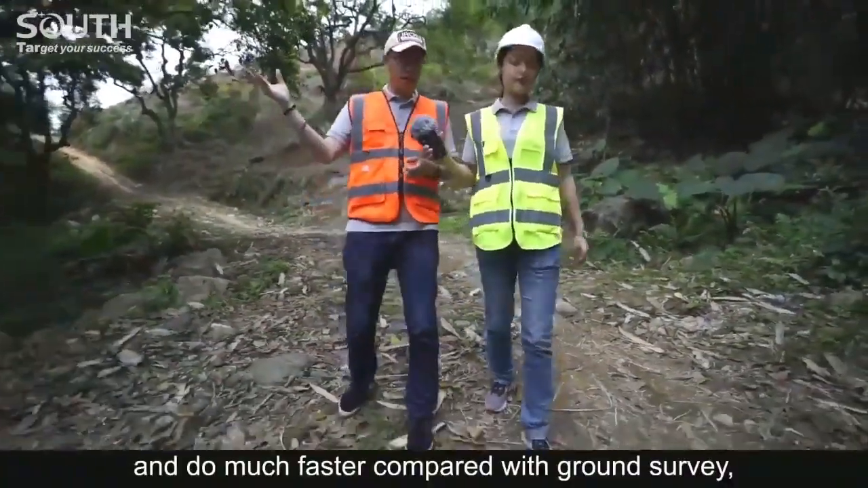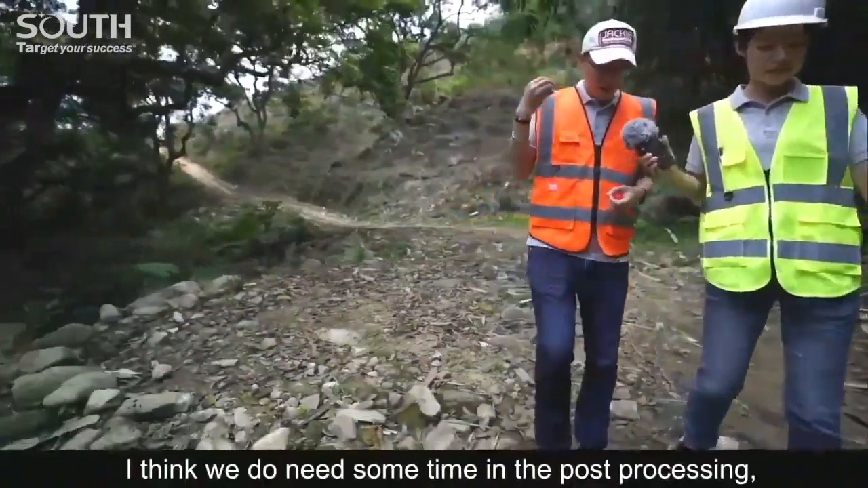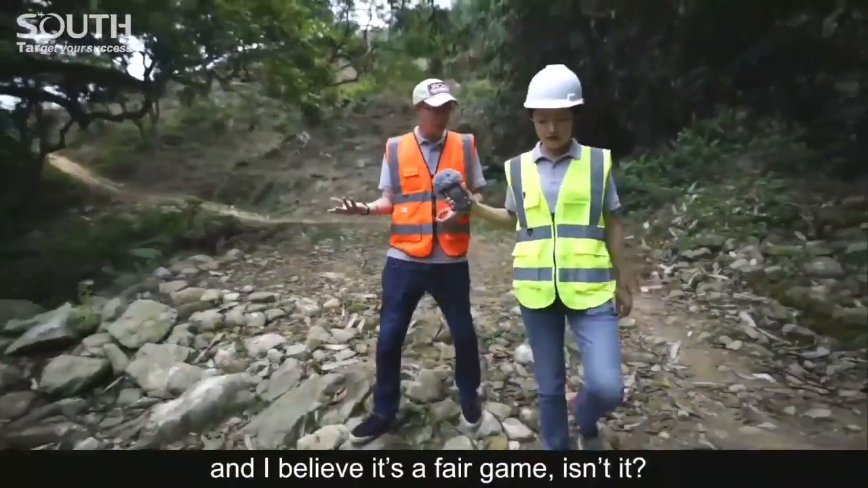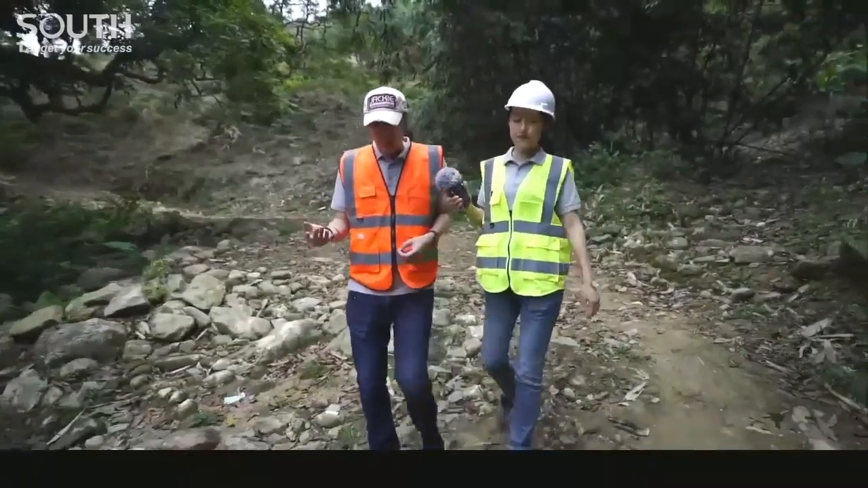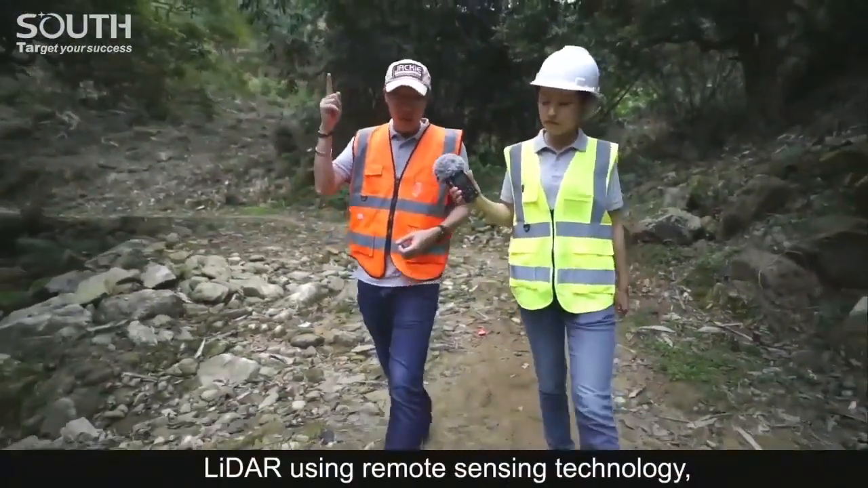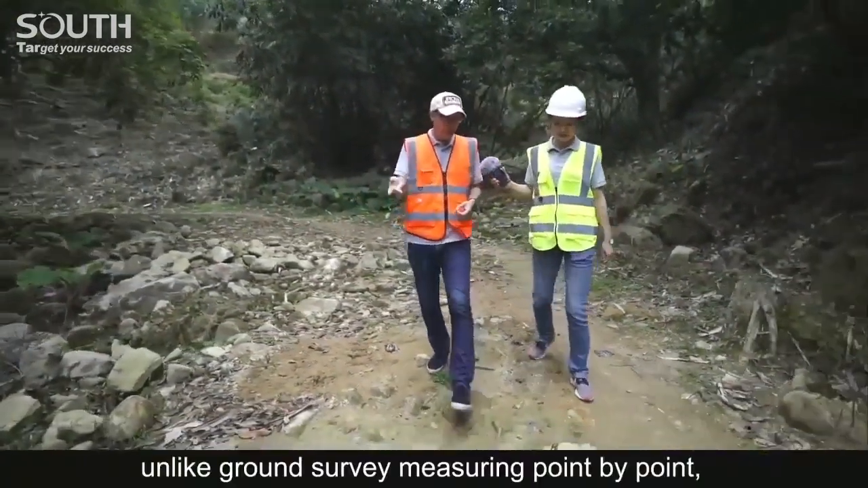LiDAR using remote sensing technology, unlike ground survey measuring point by point, collects trillions or even zillions of points all together. Wow, big number.